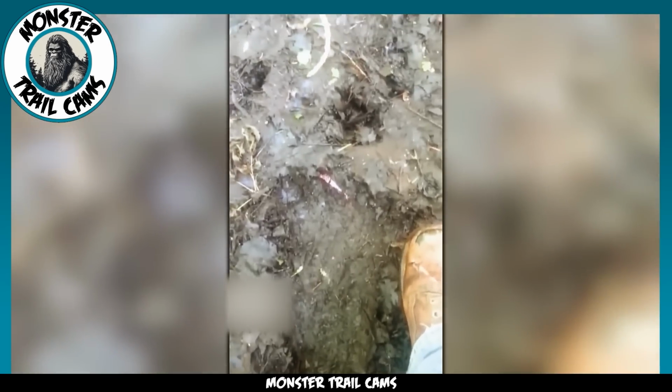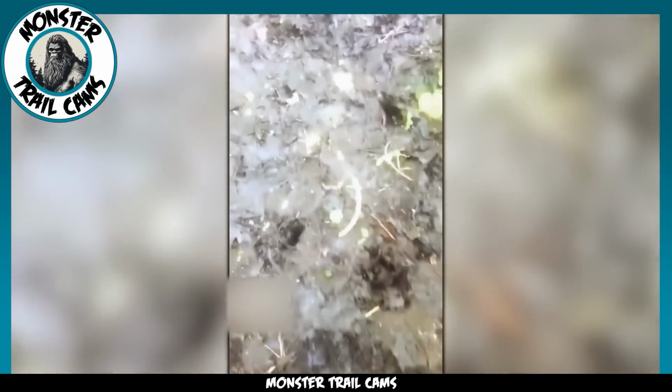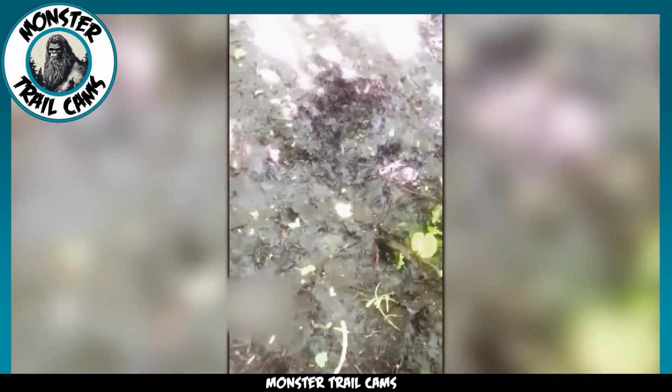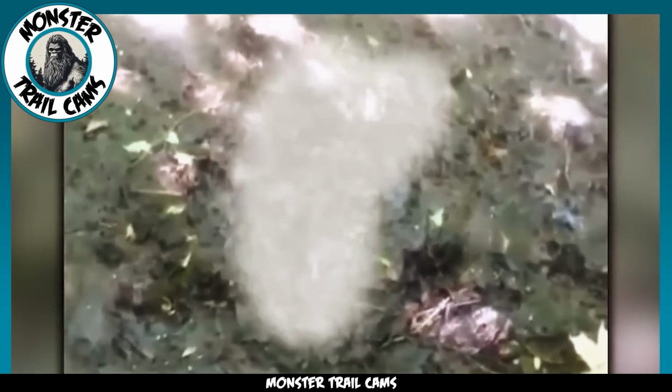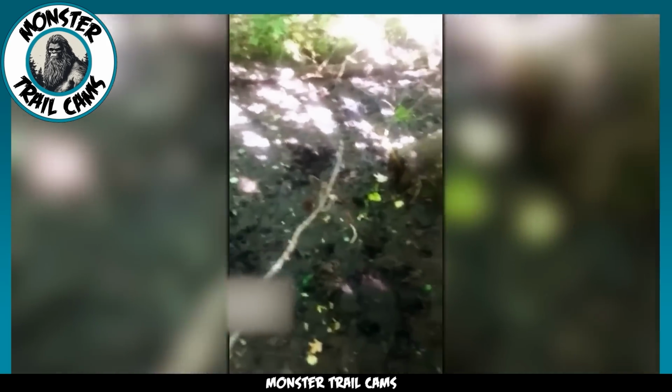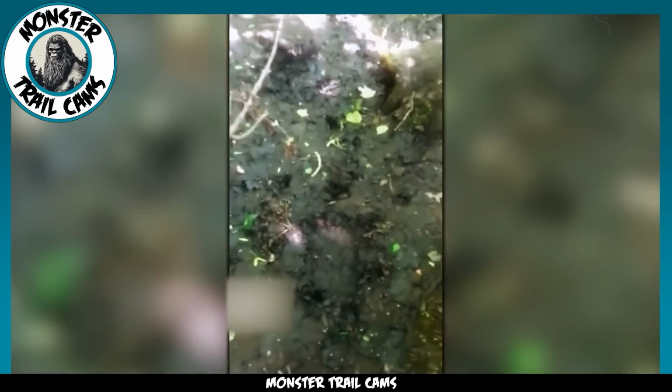Take a look at these tracks in the mud. I don't need to tell you what creature they belong to. There's only one creature that makes barefoot, human-like tracks of an unnaturally large size. This particular set of tracks was found by a fisherman who was hiking to a secluded fishing spot in the area. He followed the tracks for a few meters, but they disappeared into the woods. He saw no sign of the creature, but its footprints were proof enough.